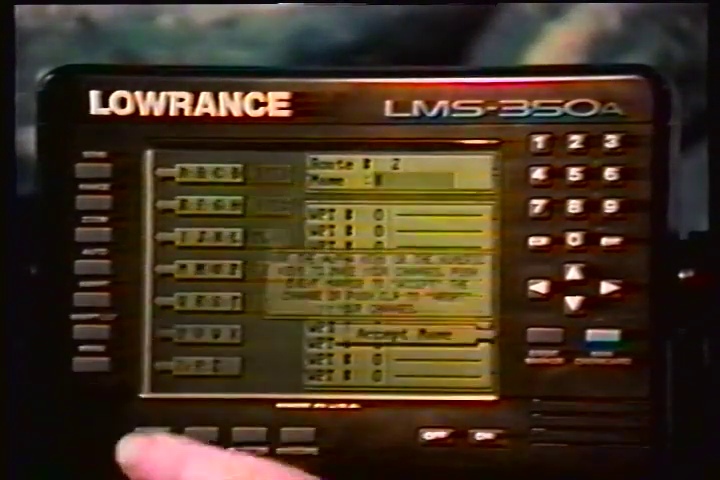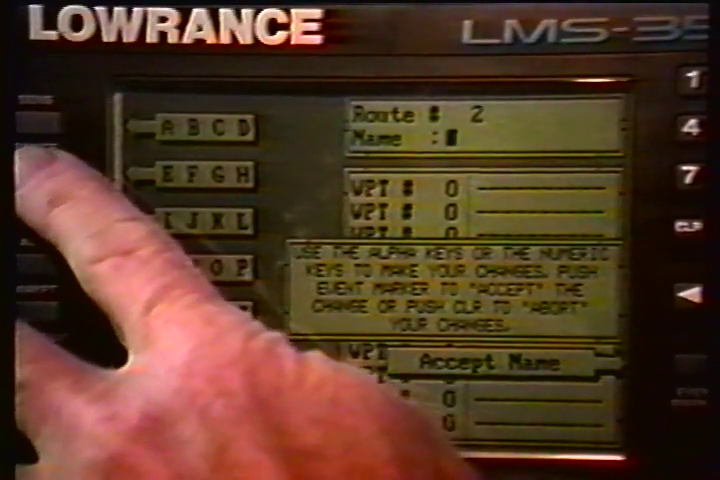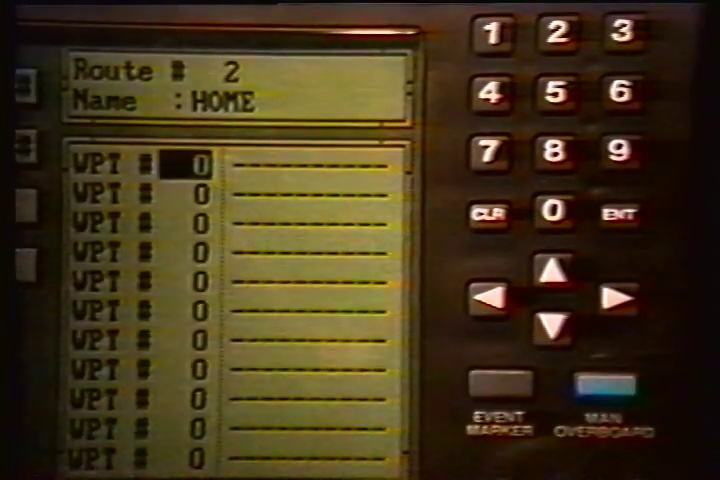Use the keys on both sides of the screen to enter the route name. When finished, press the key next to the Accept Name label. The LMS 350A returns to the route menu. You can now enter the waypoints used in the route.